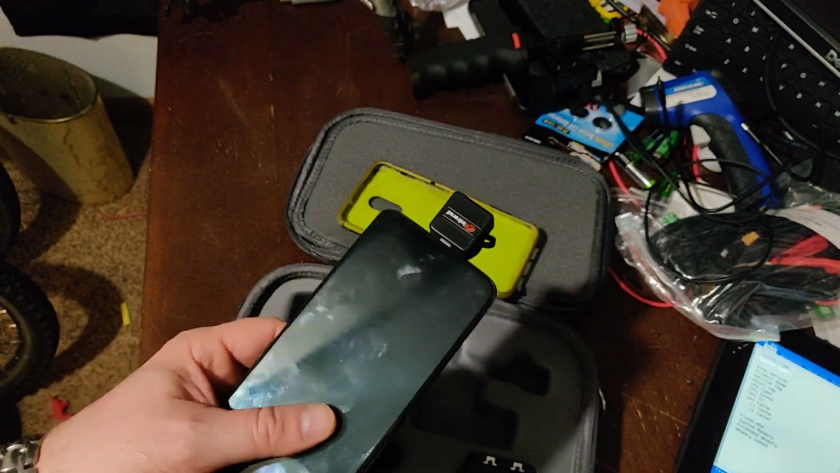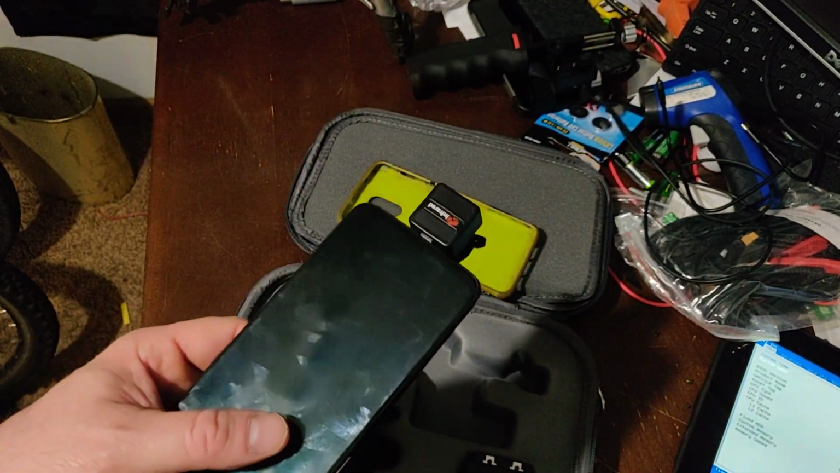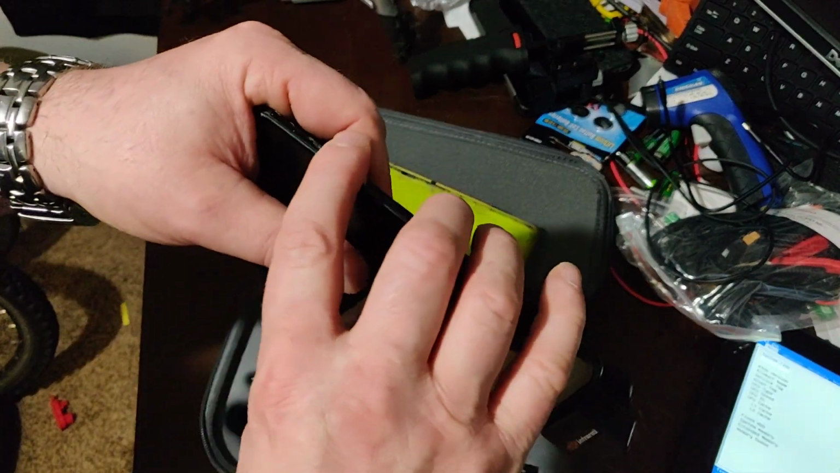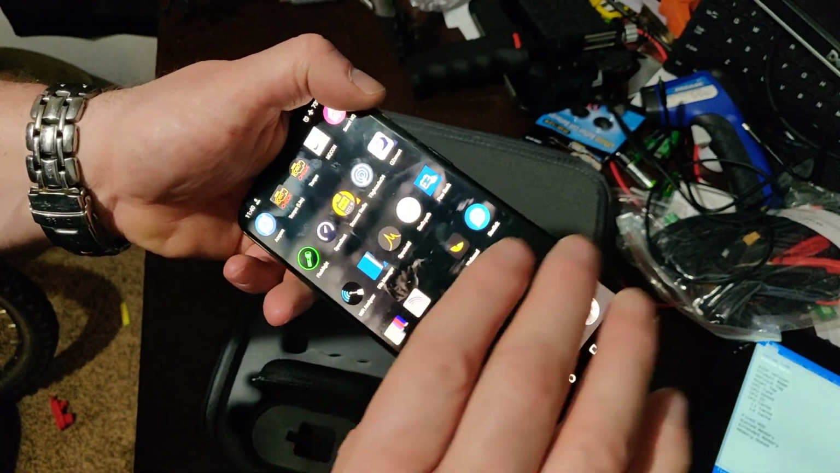You could walk around your house. You could work on electronics. You could walk out in the field. You could do whatever you want to do. There's all kinds of cool stuff you could do. I'll give you a snapshot, a real quick sneak peek.